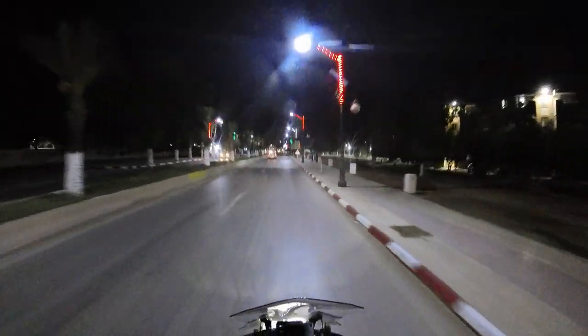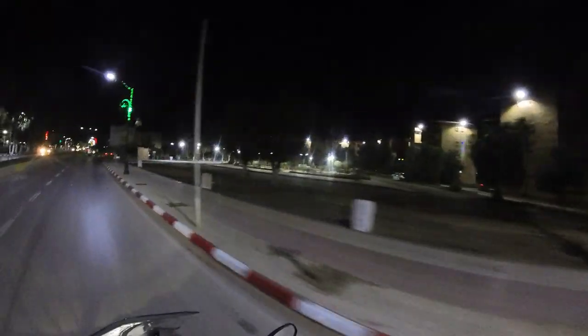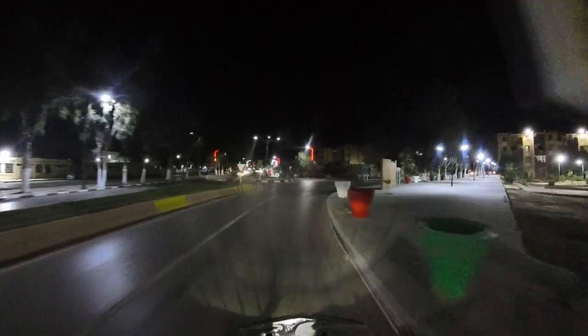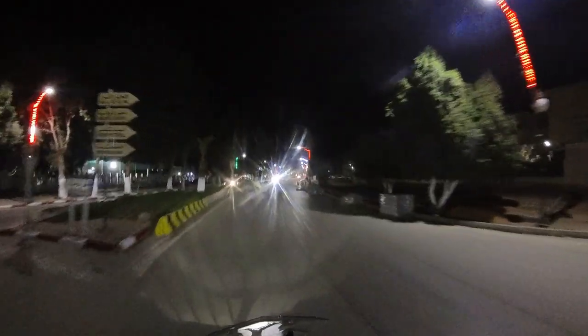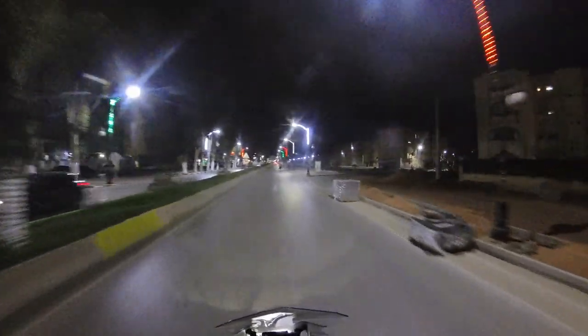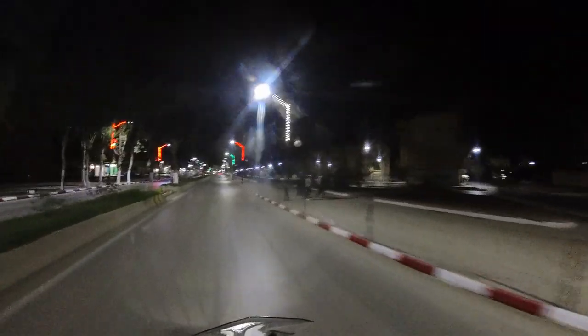Here the air is dry most of the time, even though it's much cooler than during the day, which is more convenient to ride at night compared to other places in the world. If you ride prepared with proper gear and a defensive mindset, motorcycle riding at night can be one of the most uniquely peaceful and rewarding ways to experience the open road.